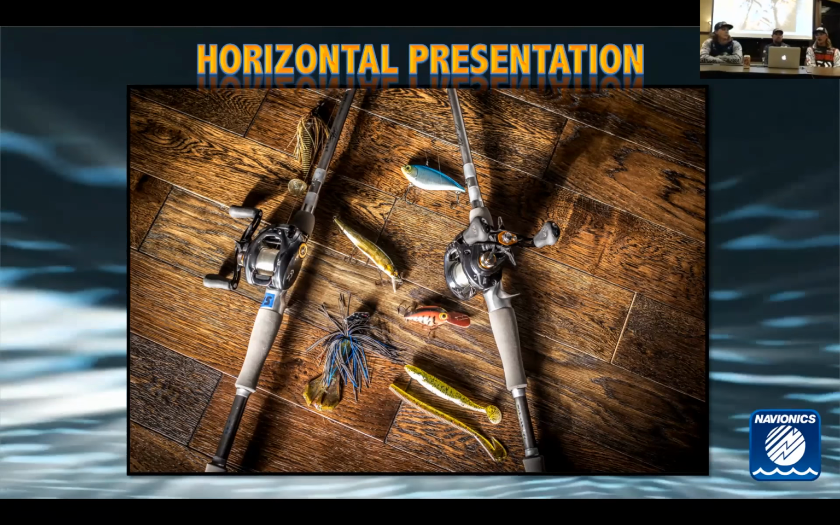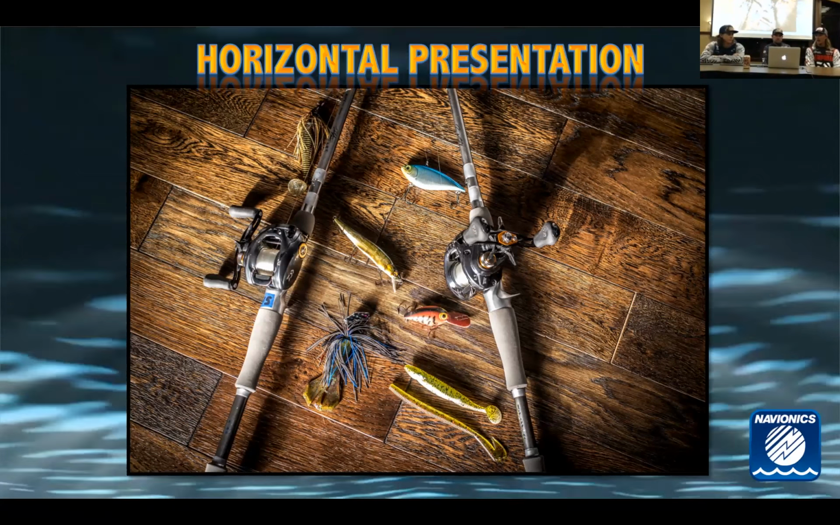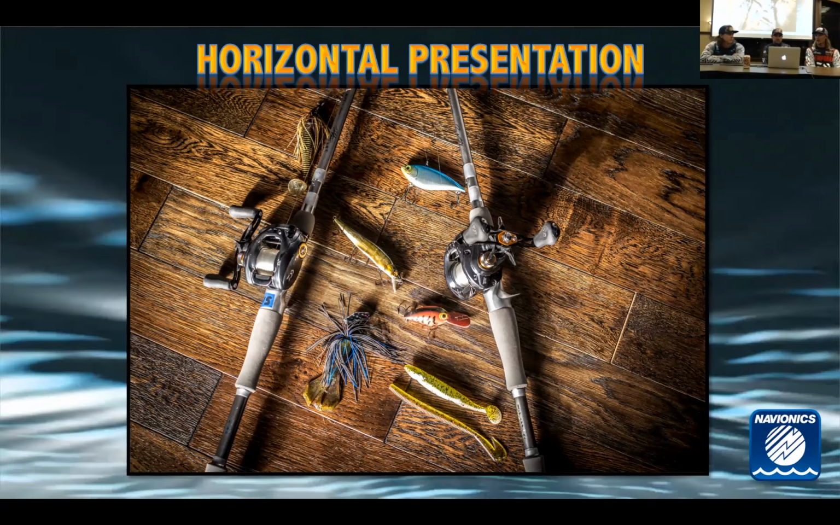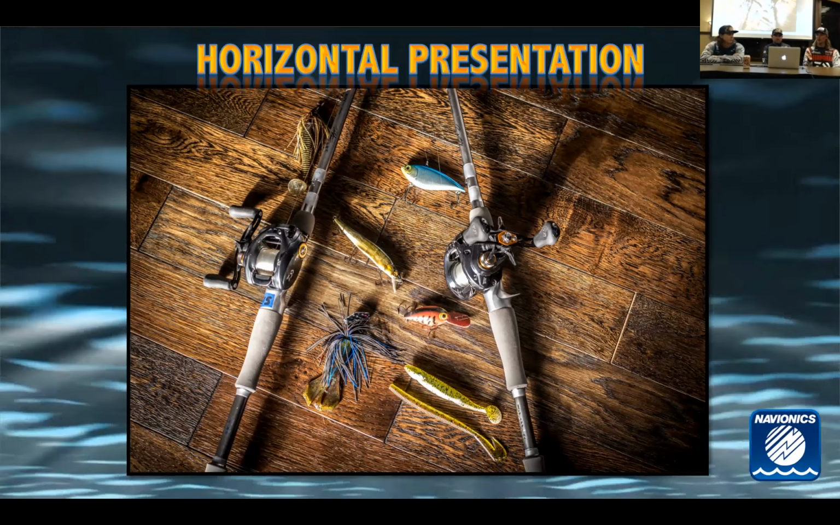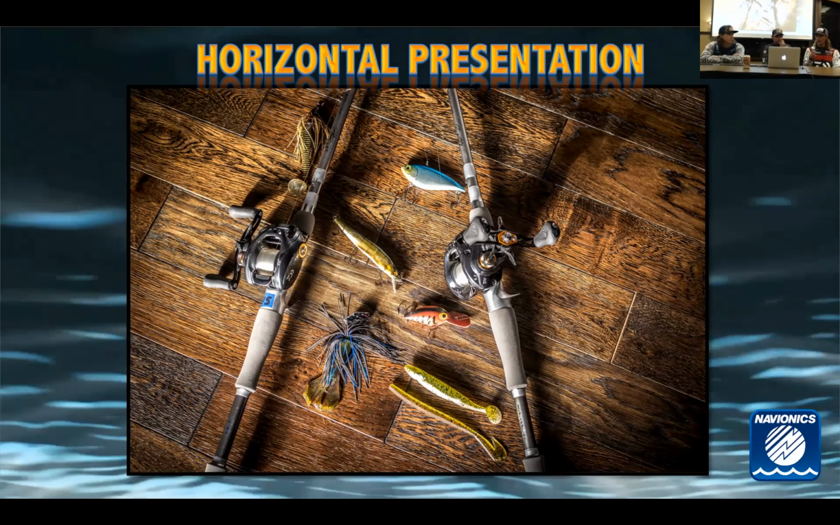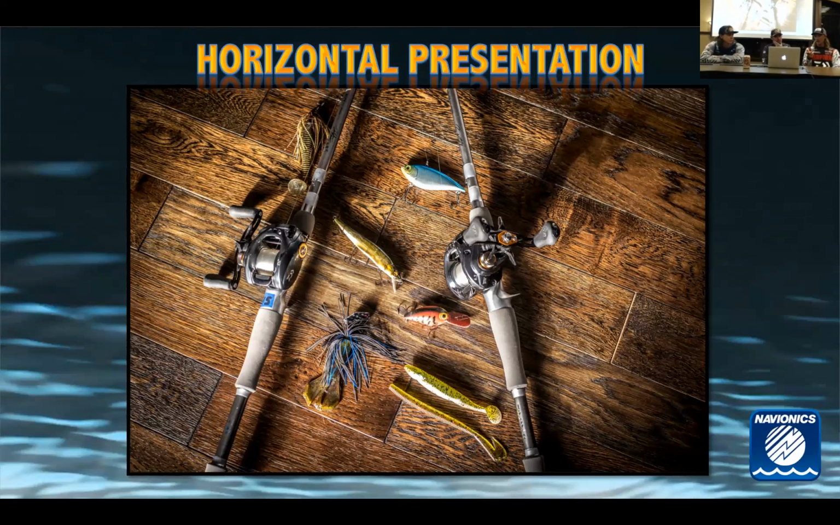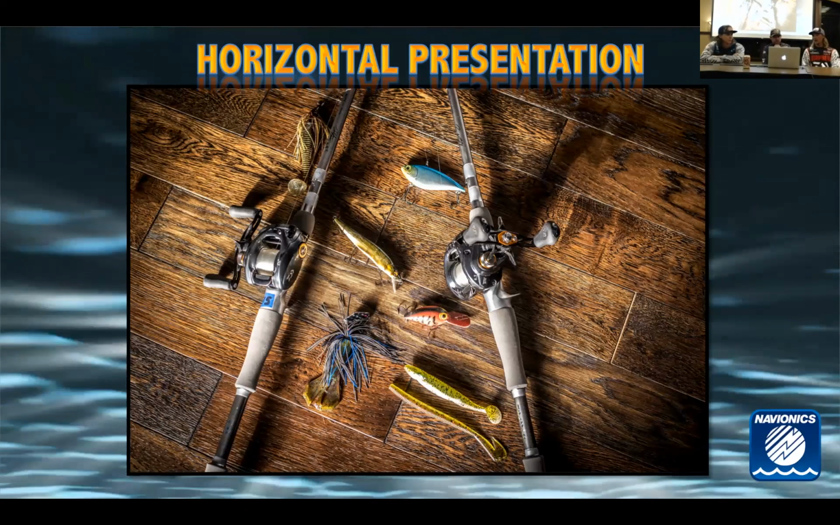We always think of that as a cold water, pre-spawn bait, but when fish get post-spawn, they get really funky, and the erraticness of a jerk bait is making it one of the best post-spawn baits there is. You've got a ChatterBait in there.